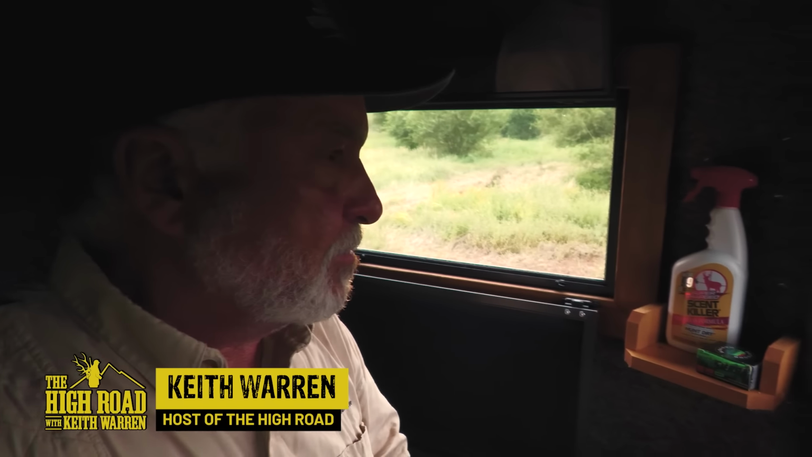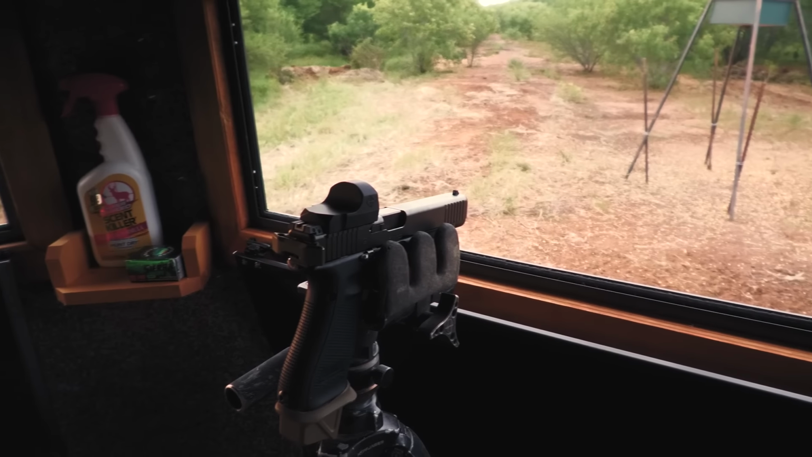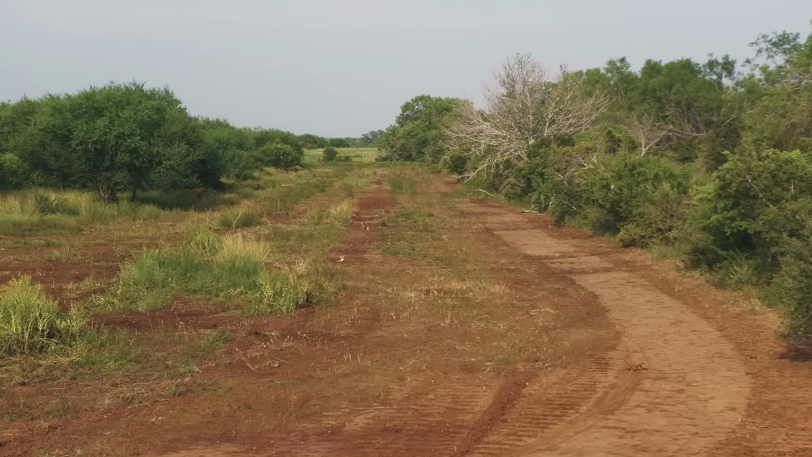I think clearing the brush out of here was a big factor, and the pigs have moved on out. So, I don't know. We're gonna stay put till dark, see what happens.